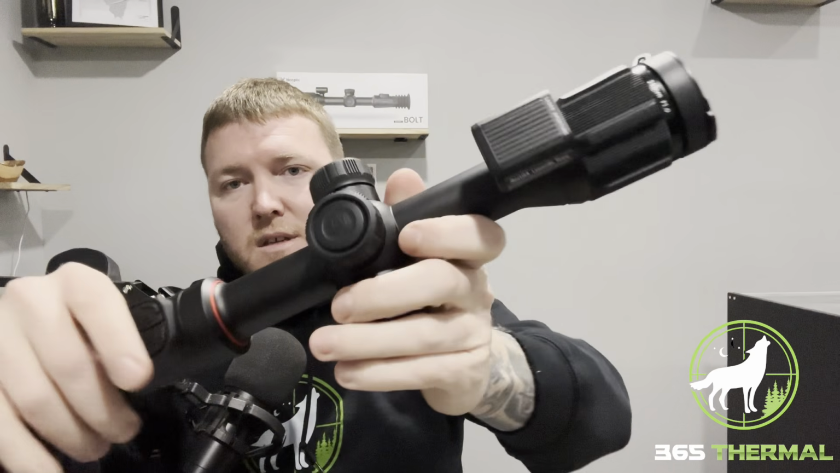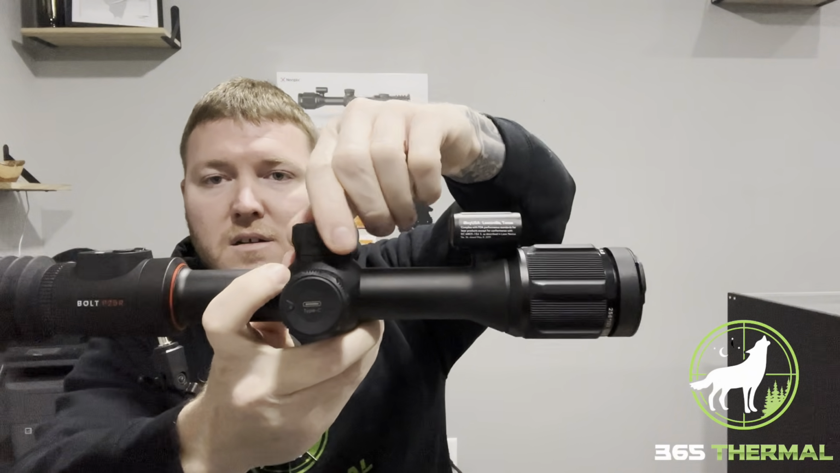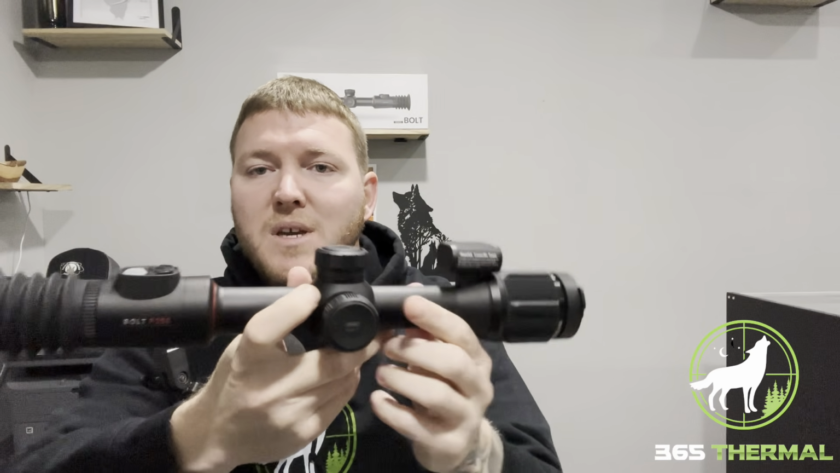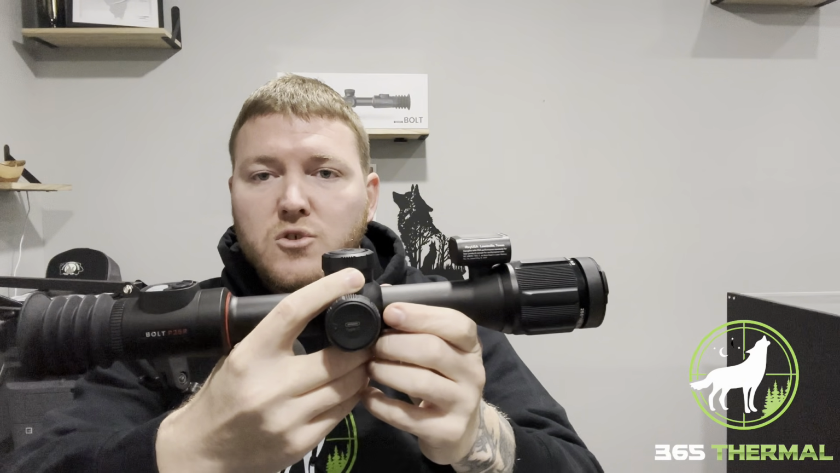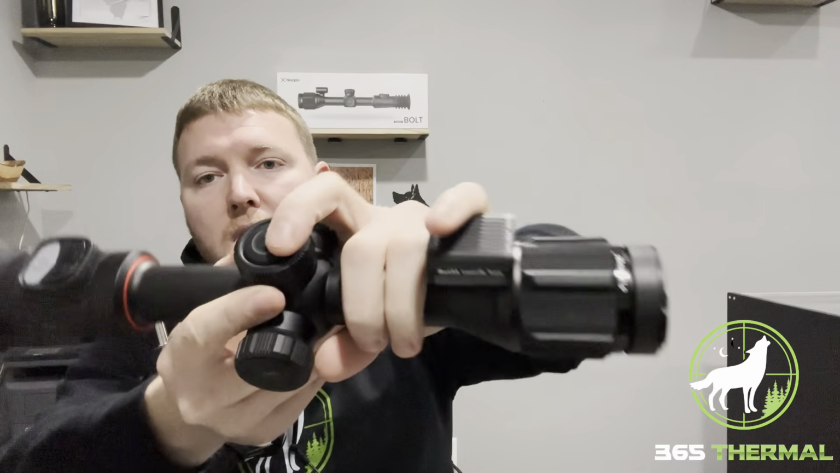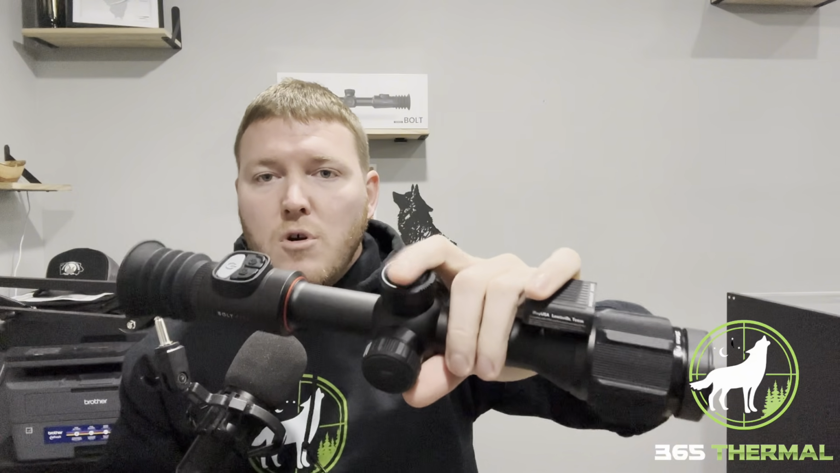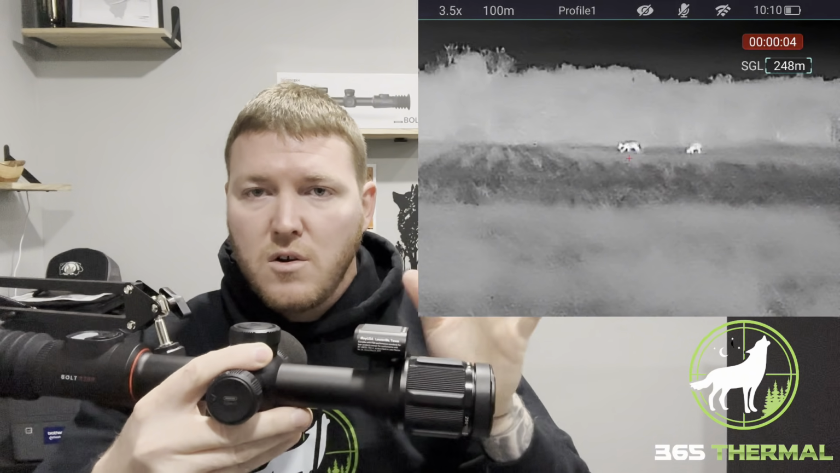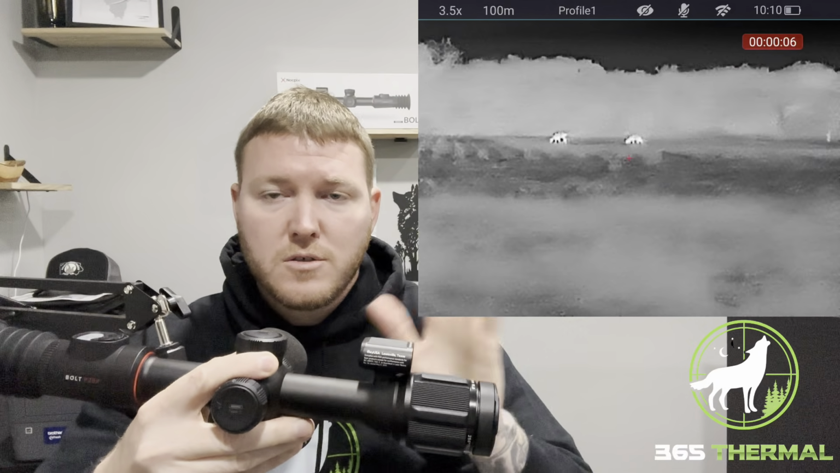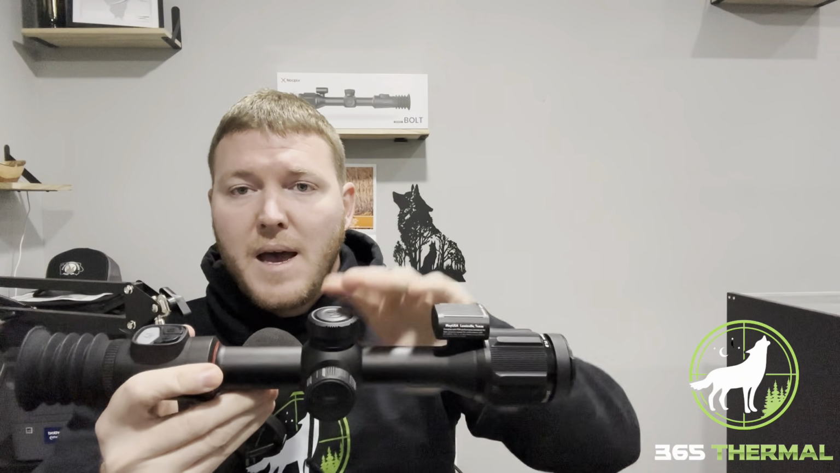Your top turret is going to be the one that does most of your functions, okay? So turning it right here on top without being in a menu is going to be your zoom function. That is how you zoom this optic. It goes from a 3.5x on up to a 14x. The button right on top in the top turret, that is going to be your menu button. Short press it, that'll give you your menu for your color palettes, your brightness, contrast, stuff like that. Long hold it, that'll get you into your main menu for zeroing, bring up your picture-in-picture, turn different functions on and off, and press and hold to completely back out of it.